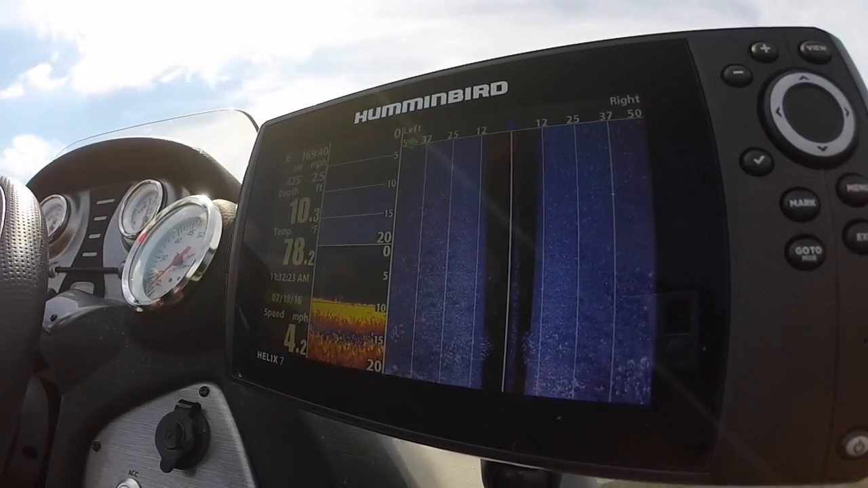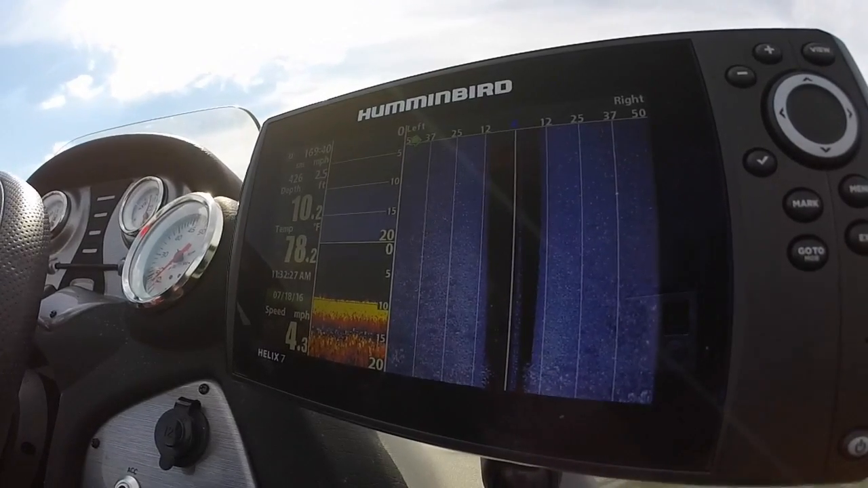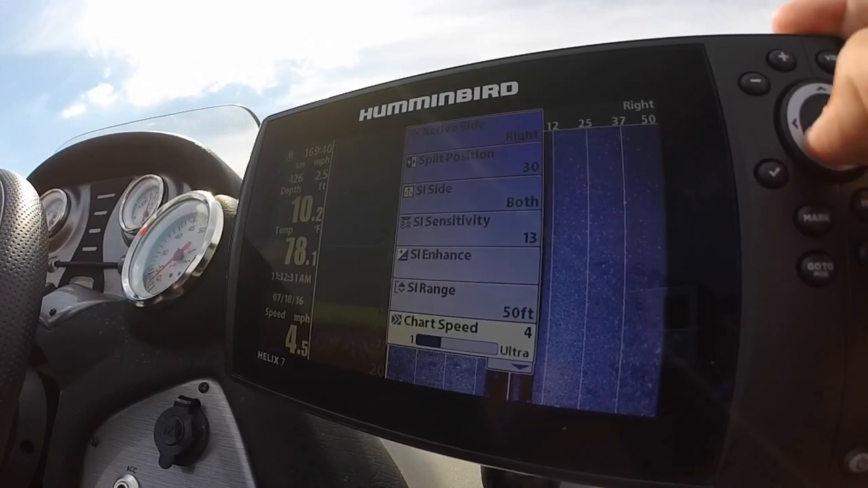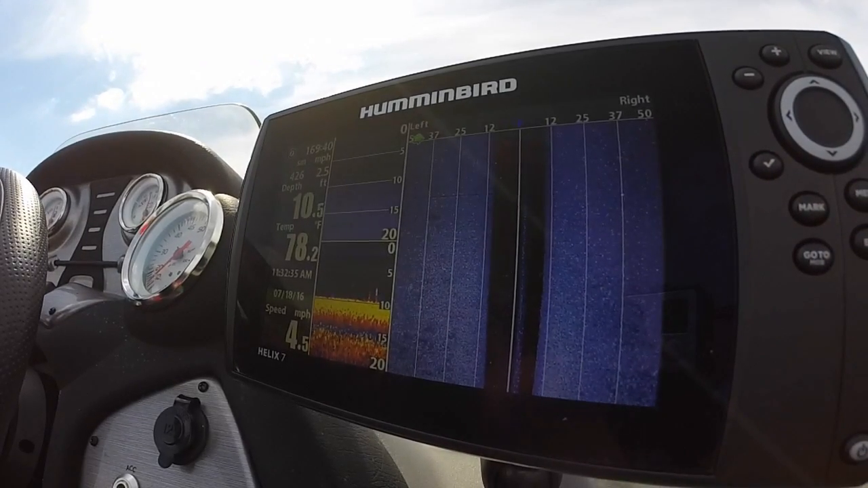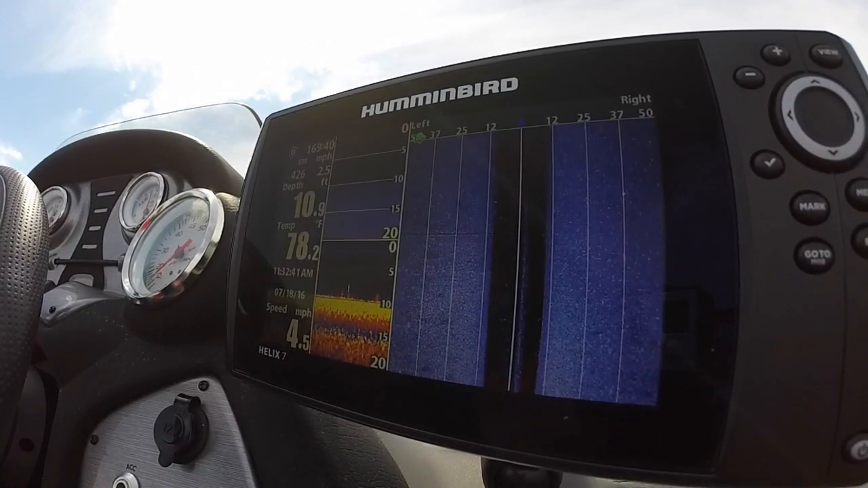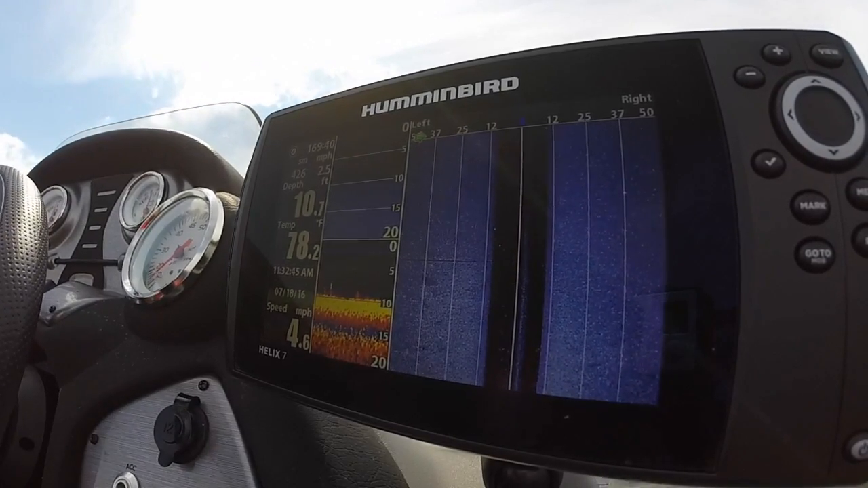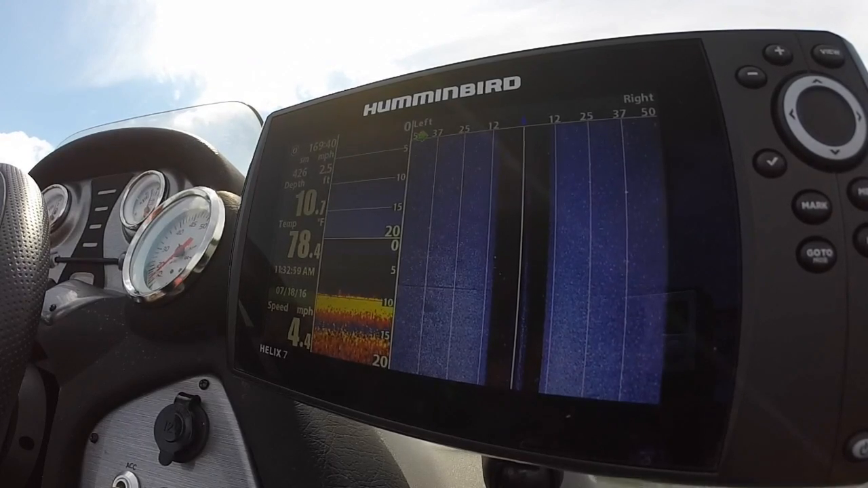So, first off, when you're doing your side scan, make sure you get your chart speed matched to the speed you're actually going. I'm going 4.5 miles an hour, so I want to make sure my chart speed's 4 or 5. It really doesn't matter if it's right between, but you just want to make sure your chart speed is between the speeds that you're going.